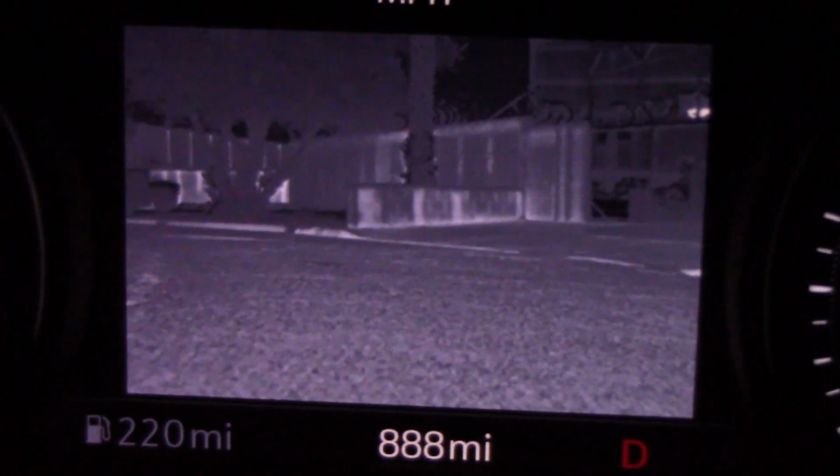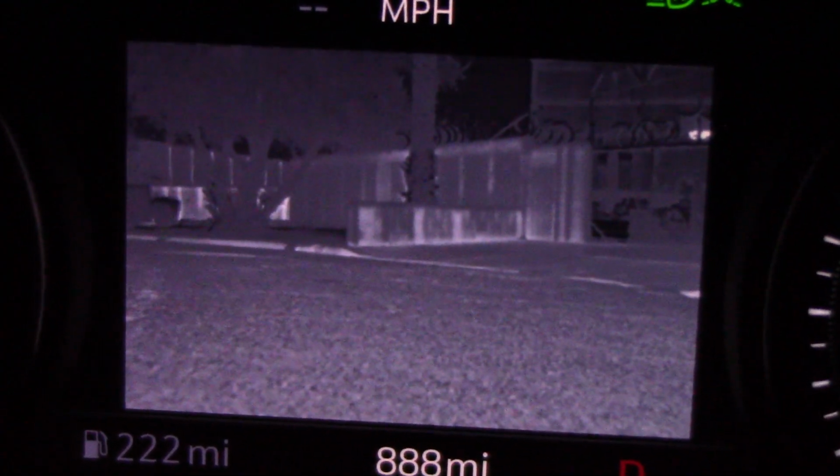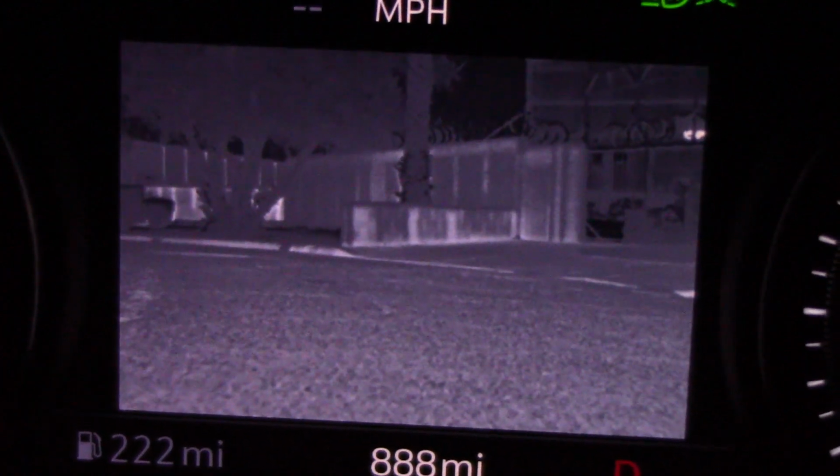So here's the bottom line. If you're driving in a dust storm or heavy fog, this can see right through it, but you'll have to have your headlights on. Maybe it's a safety issue. They don't want you driving on the street without your headlights. Liability issue. I can understand that.